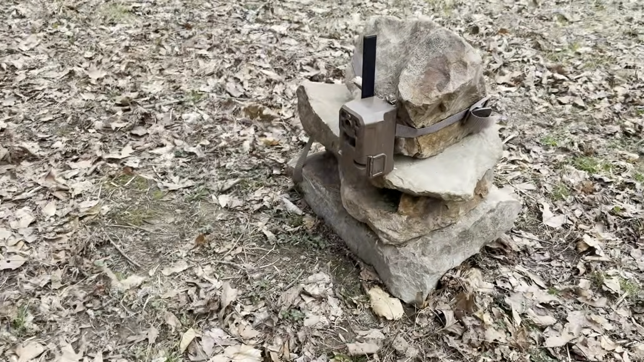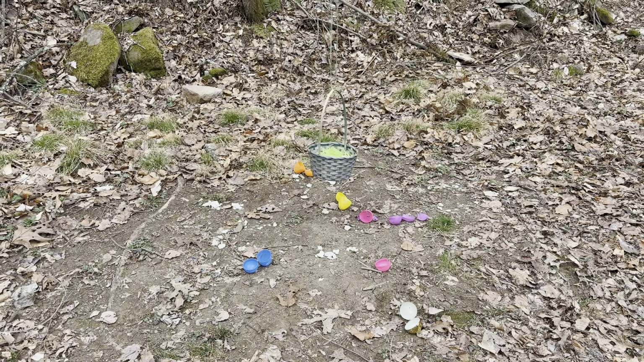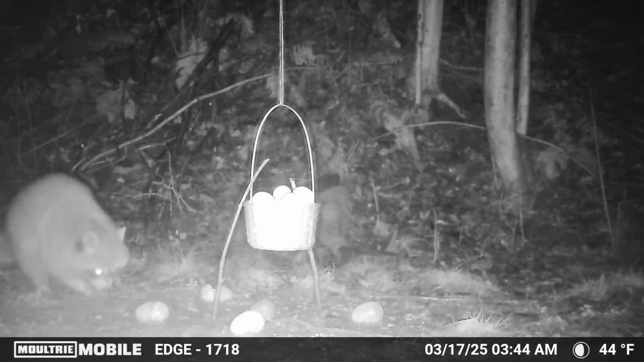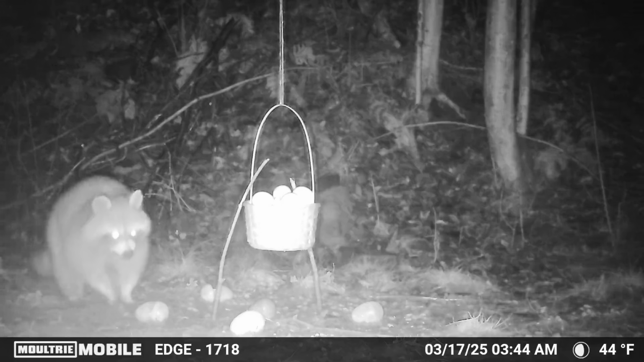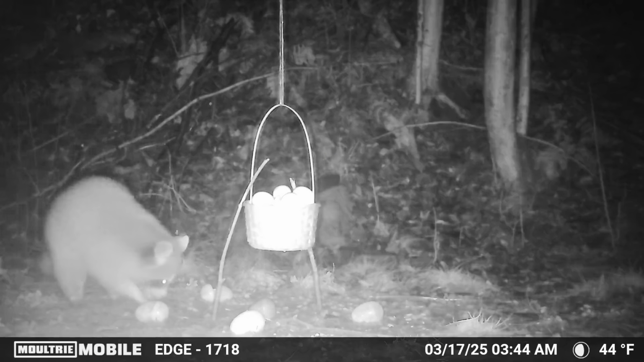We had this trail camera over it. Let's review the footage and see what was here. So the plastic colored Easter eggs on the ground were filled with dog and cat food. However, the basket that you can see hanging from the rope was filled with hard-boiled Easter eggs. With the current cost of eggs, this was no cheap experiment, but it was definitely interesting to see how nature interacted with the Easter basket.